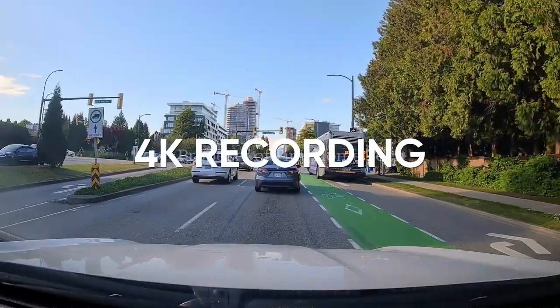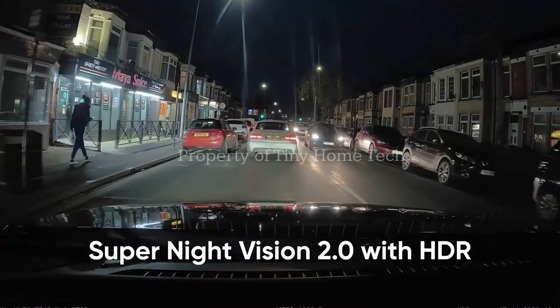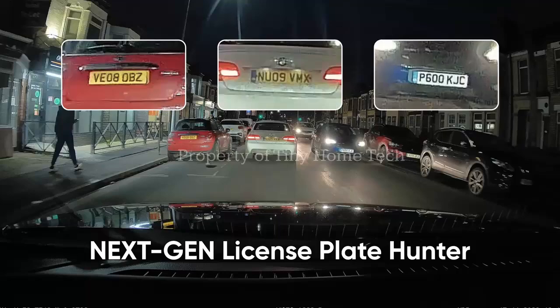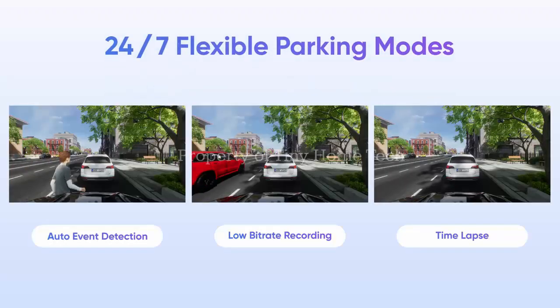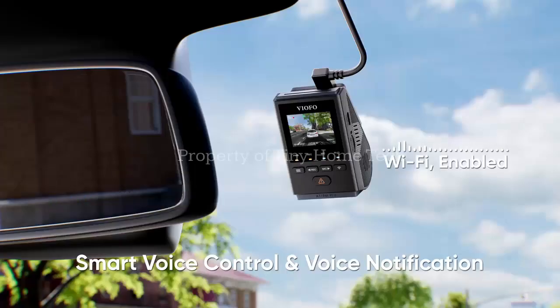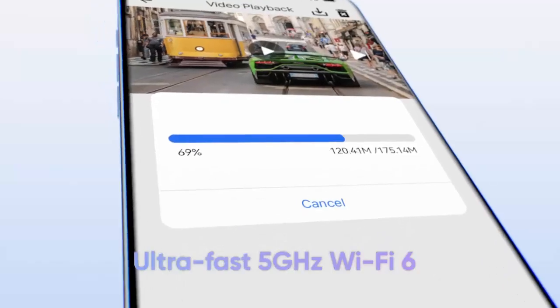The A119M Pro is Viofo's latest addition to its budget-focused lineup, but don't let that label fool you. This dashcam is designed to punch well above its weight, offering 4K front-facing recording, advanced night performance, Wi-Fi 6 connectivity, and built-in GPS, all packaged into a compact, discreet form factor.